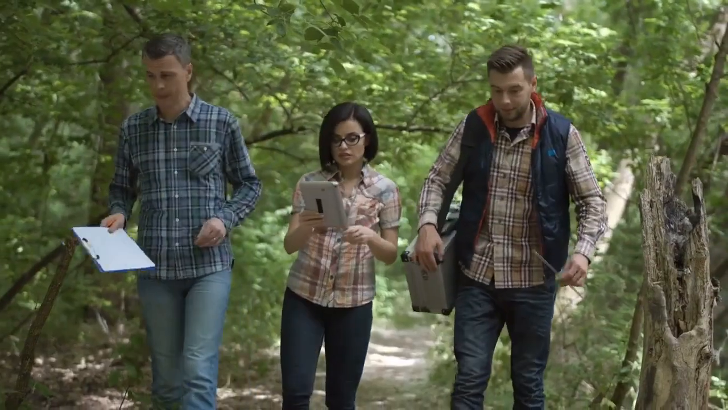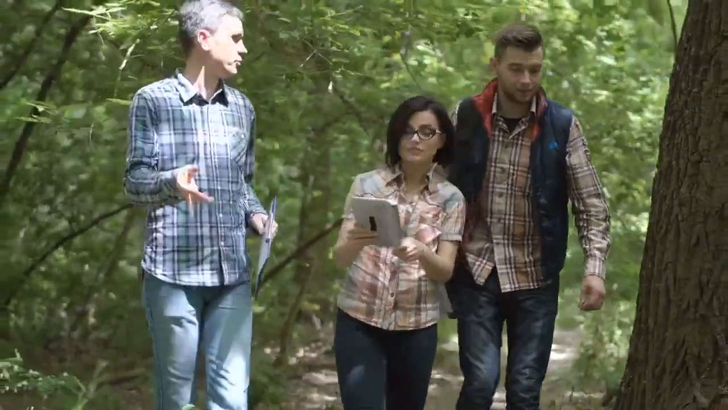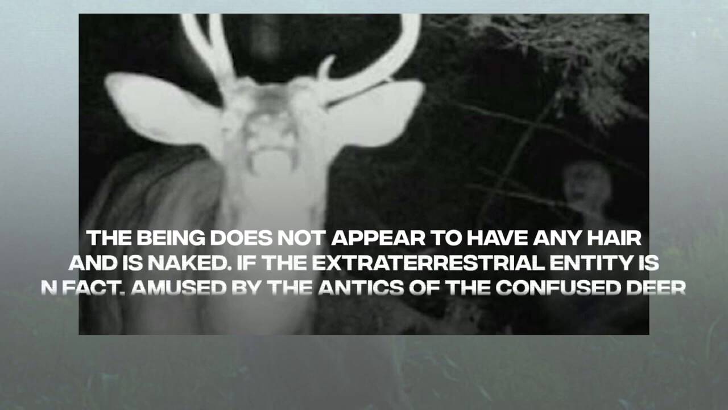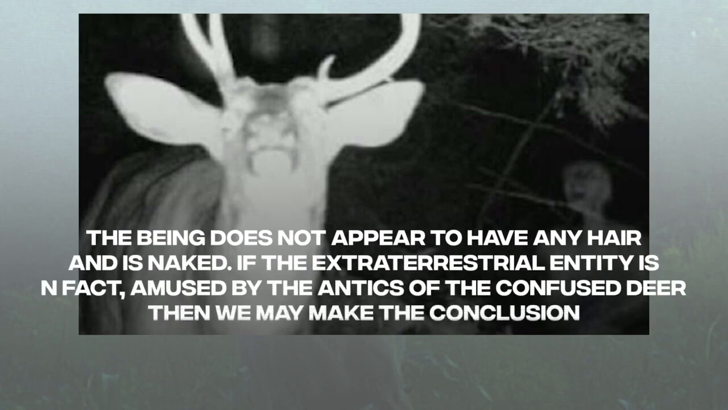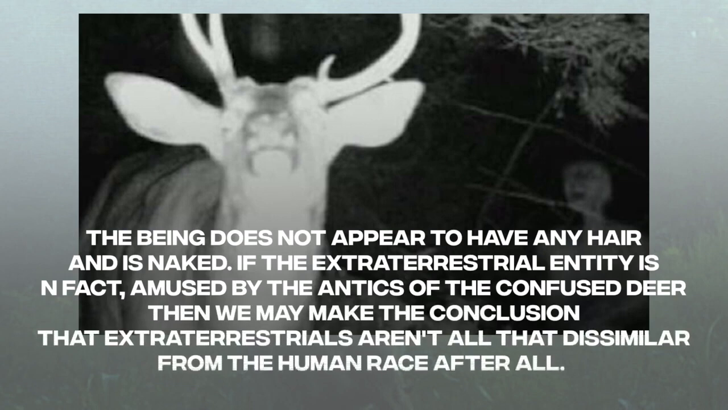However, the deer appears to be so preoccupied with the camera that he is oblivious to the strange thing that is standing just a few feet behind him in the picture. There is a widespread consensus among ufologists that the mystery creature in question is an extraterrestrial being. The mysterious figure appears to be sitting cross-legged with his lips open, which has caused some people to speculate that he is laughing. The being does not appear to have any hair and is naked. If the extraterrestrial entity is in fact amused by the antics of the confused deer, then we may make the conclusion that extraterrestrials aren't all that dissimilar from the human race after all.